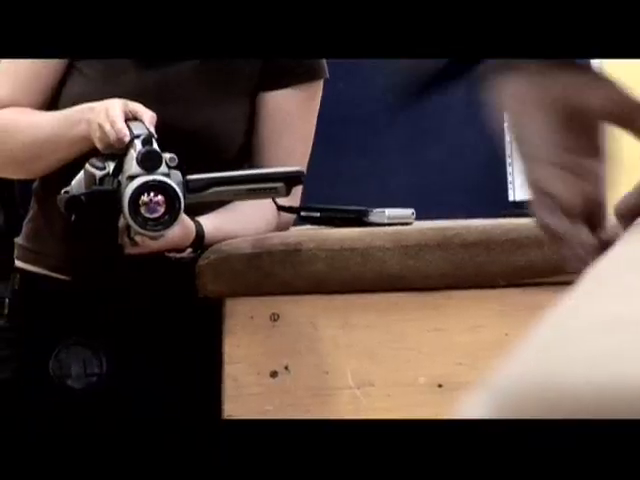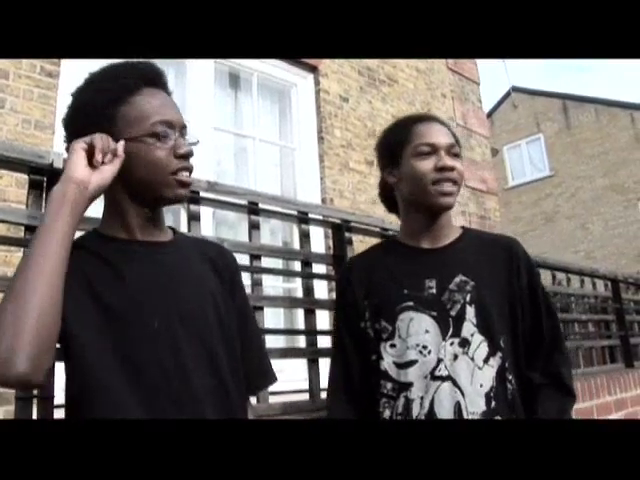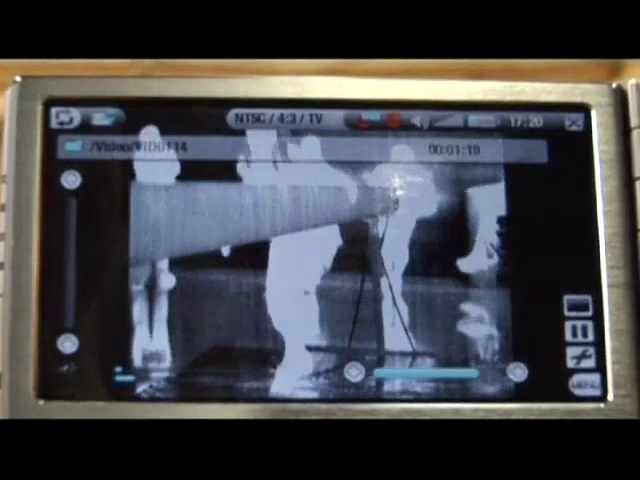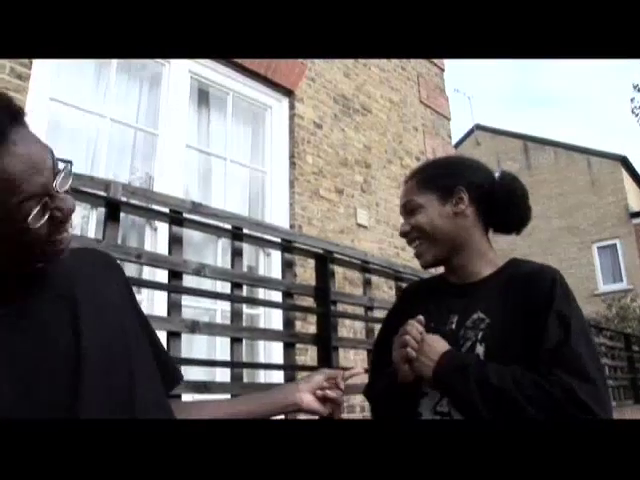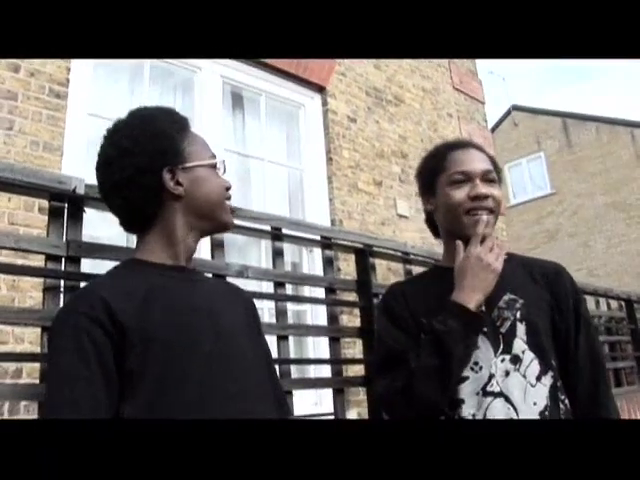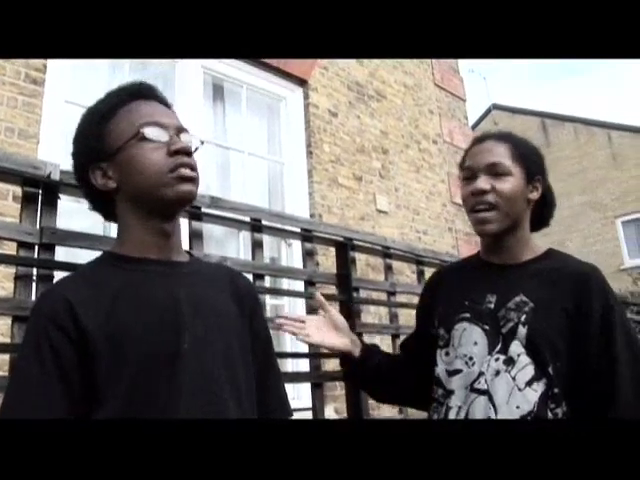The thermal image camera was amazing. And it was very fun. Actually, it's very easy. I want one of those cameras, but I've got to save lots of pocket money. It was quite good because if you touch the wall, the heat will pass on, and you can see what someone's writing and the keyboards and that stuff.